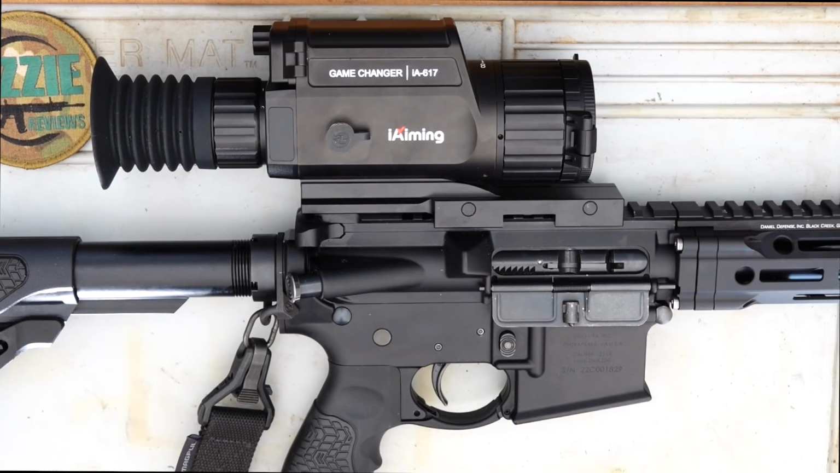Now, look, I've gone over this, guys, when I've spoken about it with the Pulsar review and then also the Nighttech thermal review, and that's the pixel pitch. Okay, so on this, it's a 17 micrometer pixel pitch. So a micrometer, just to give you some idea, is 1/1000th of a millimeter. Okay, so very, very fine. So what a pixel pitch is, is measured from the center of a pixel to the center of the next pixel. So to give you a rough comparison, a human hair can be roughly 50 micrometers. So it's very, very thin, this from pixel to pixel being 17 micrometers.